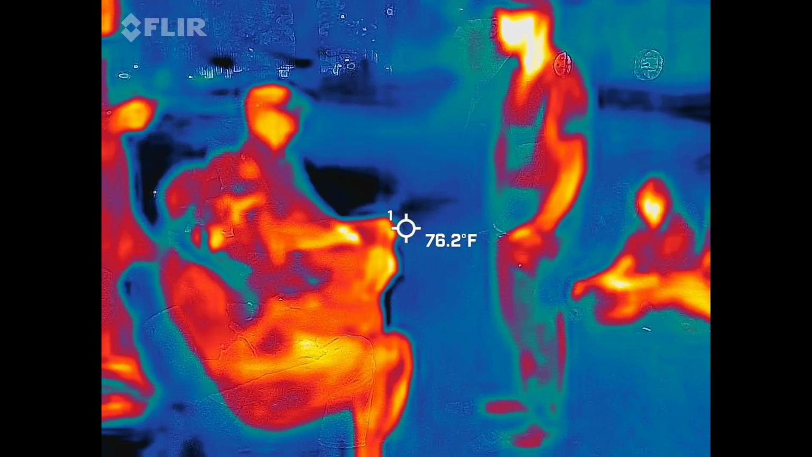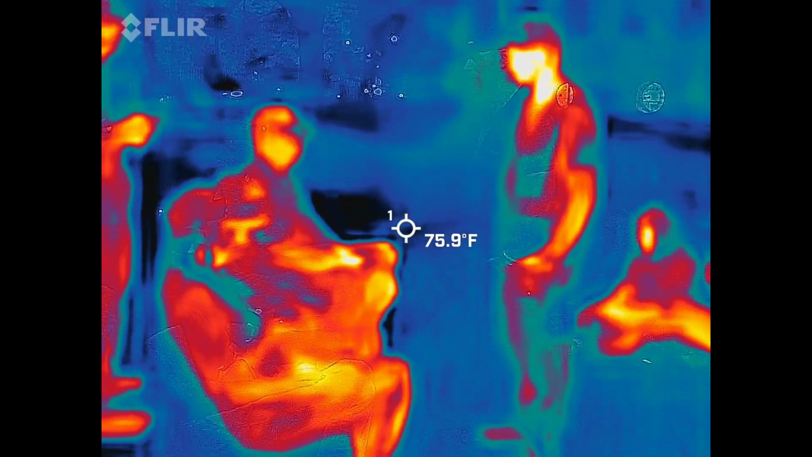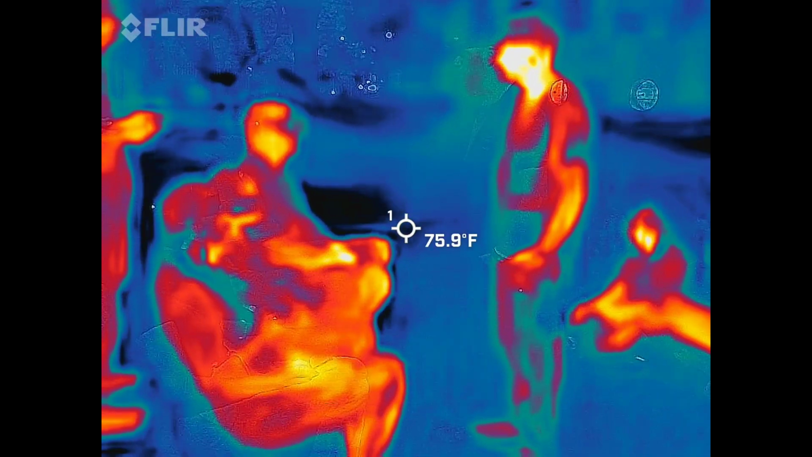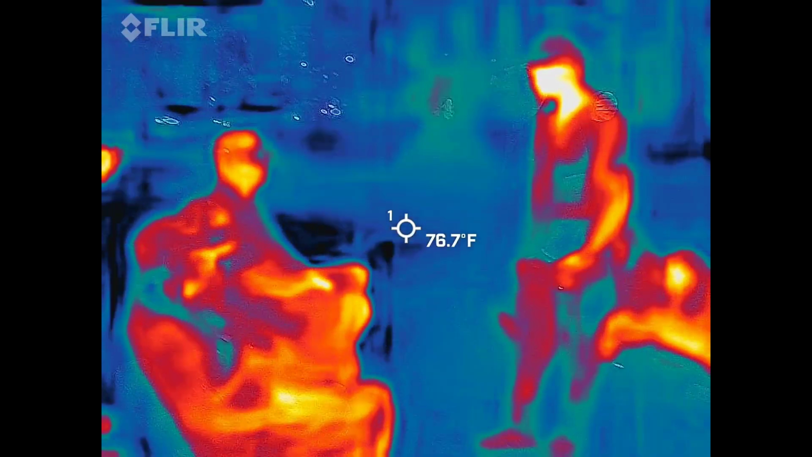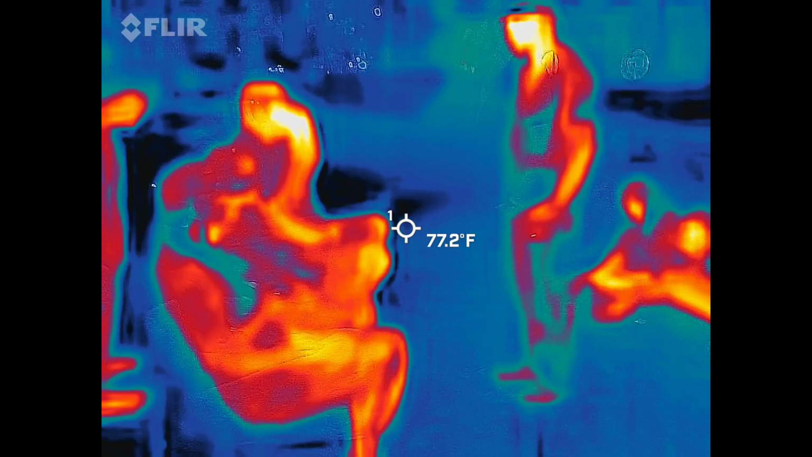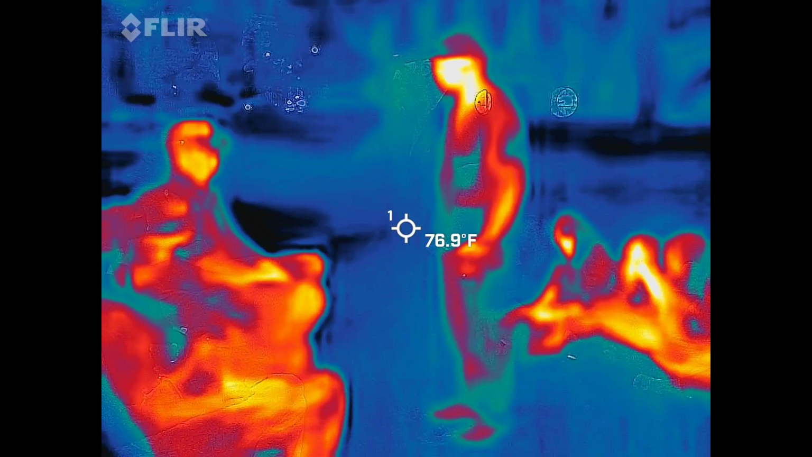EVPs. Like that's not something that shows up on the radio. Henry, use the green box. Give us some imagery. You can see whatever you want us to see. Henry. Mr. King.